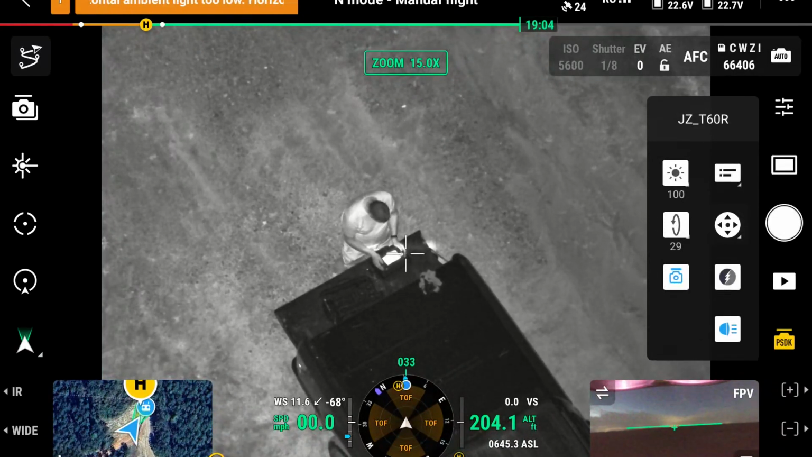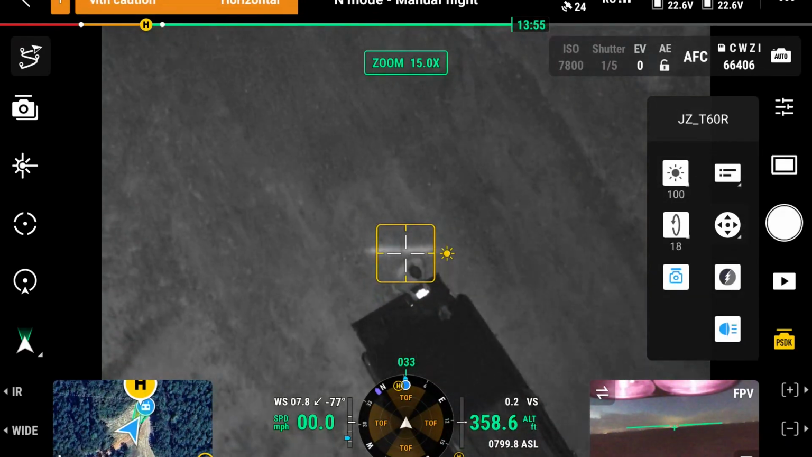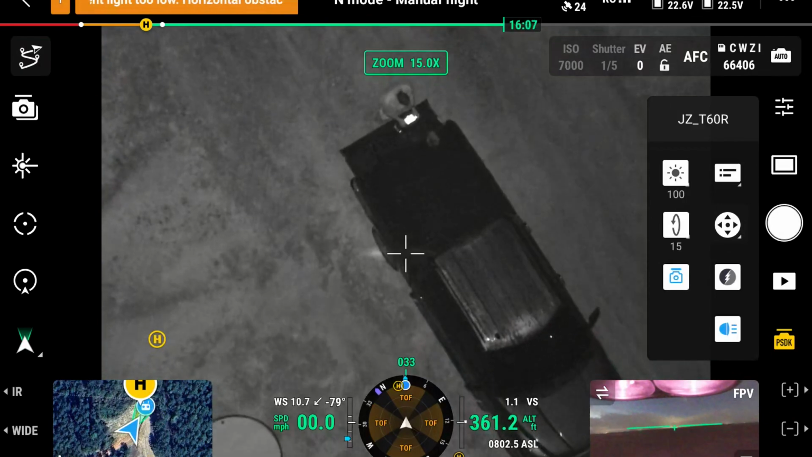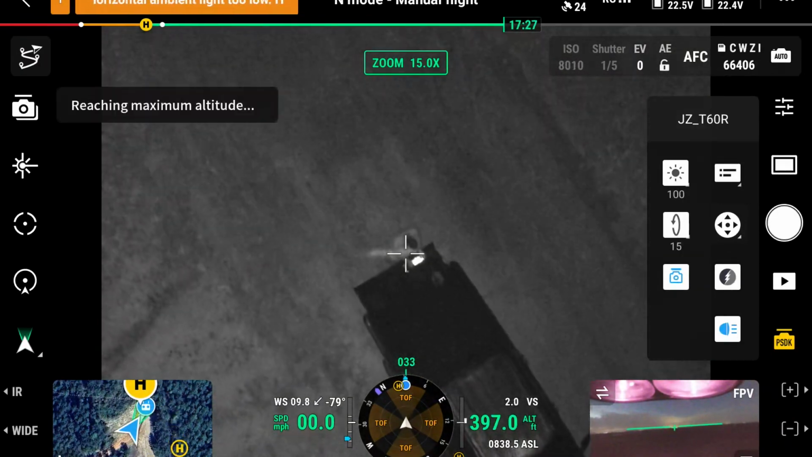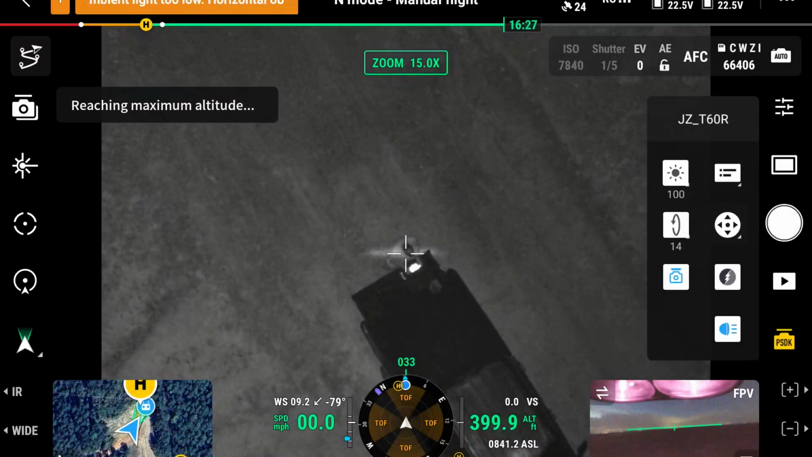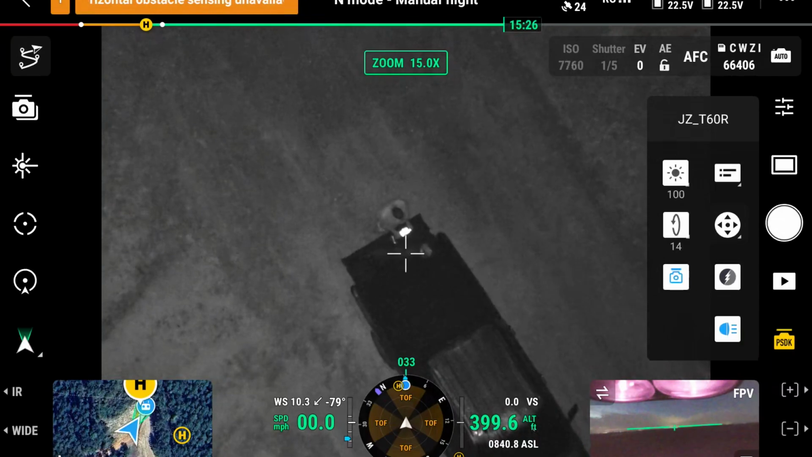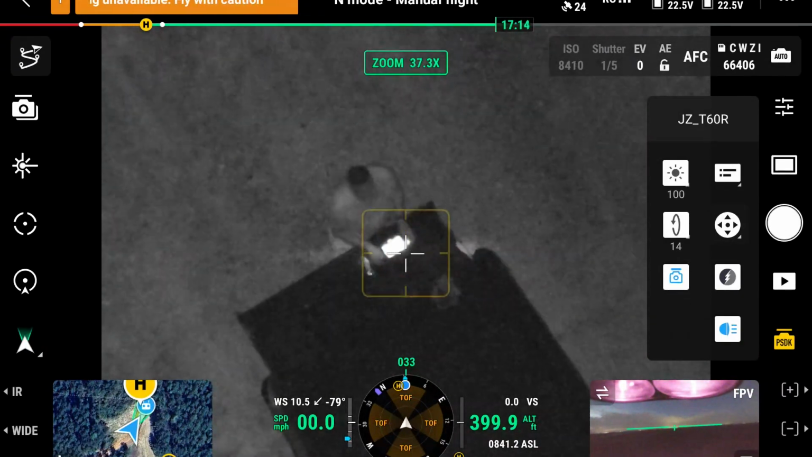So this is at 200 feet. Let's go up to 300, because I think I did that for the other one. I think this light is rated for like, they say 100 and some odd meters, but I ran it a little bit last night, and I was able to see deer out at 200 yards. Reaching maximum altitude. All right, so I'm at 400 feet right here. Let's just zoom in and see. Really grainy at 400 feet.